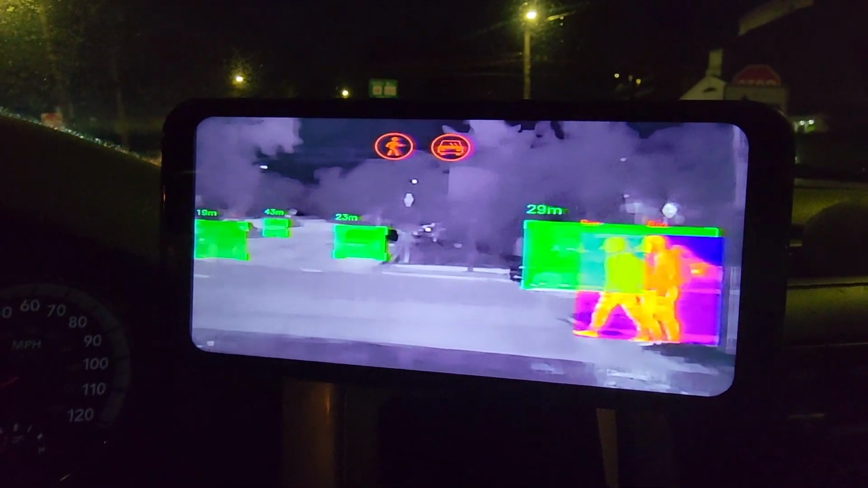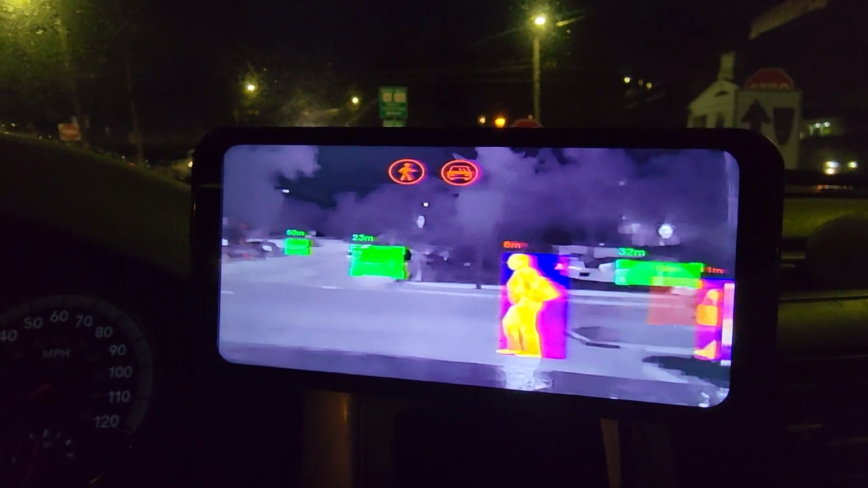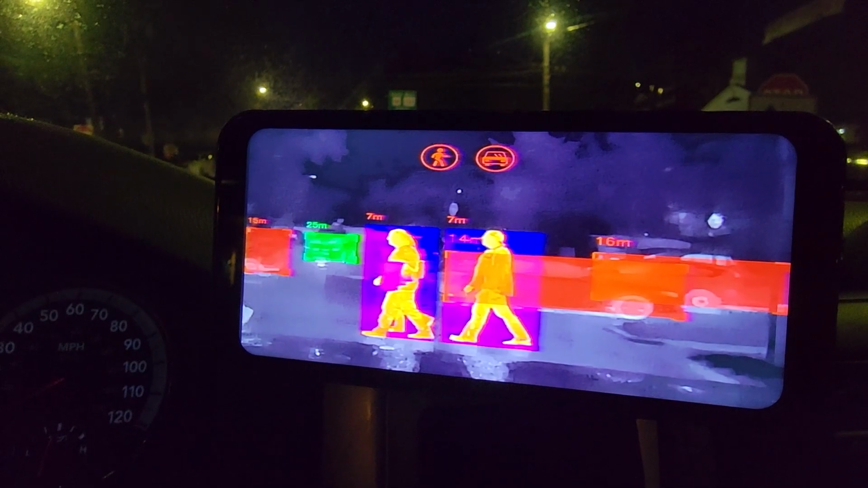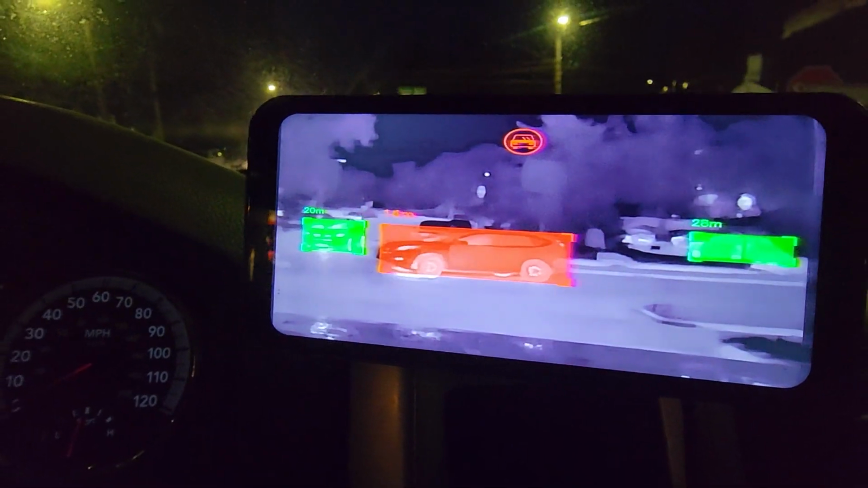There's a whole pile of people. Yep. Look at them all. Let's go. Yep, you're safe. You're safe with me. I can see you. You have no idea how insane this is. This thing is awesome, awesome, awesome.